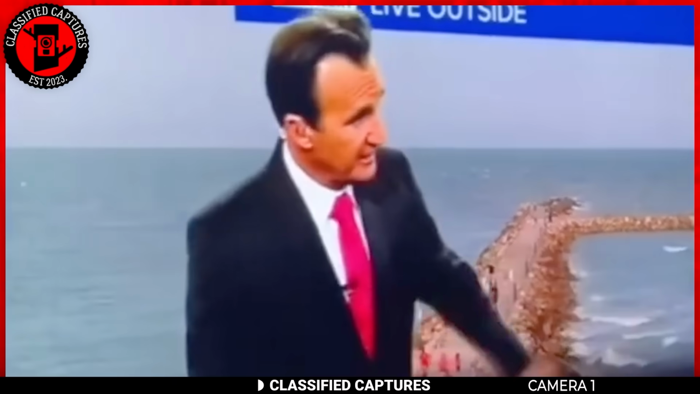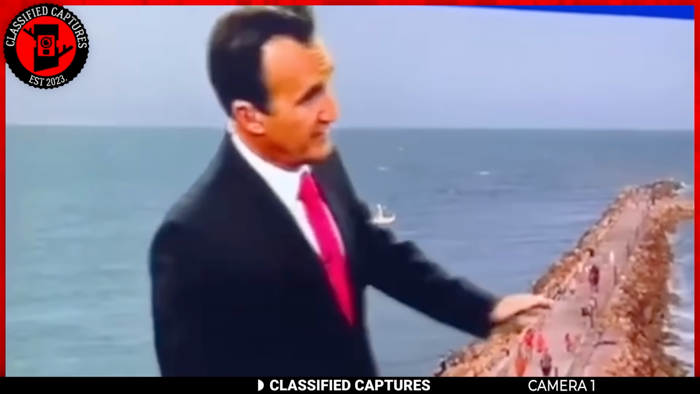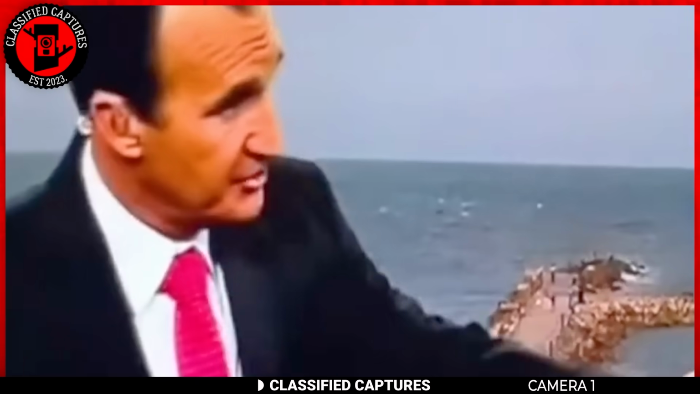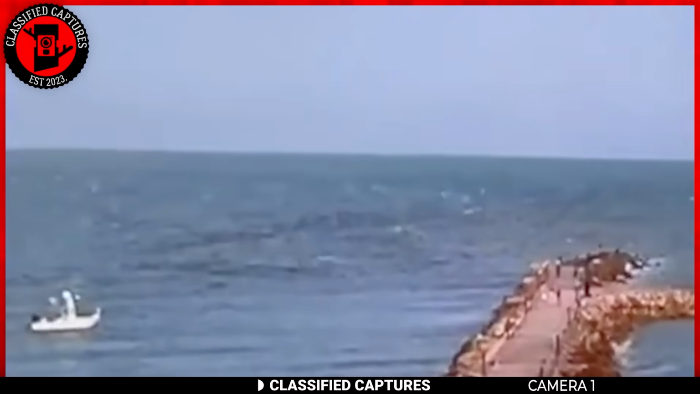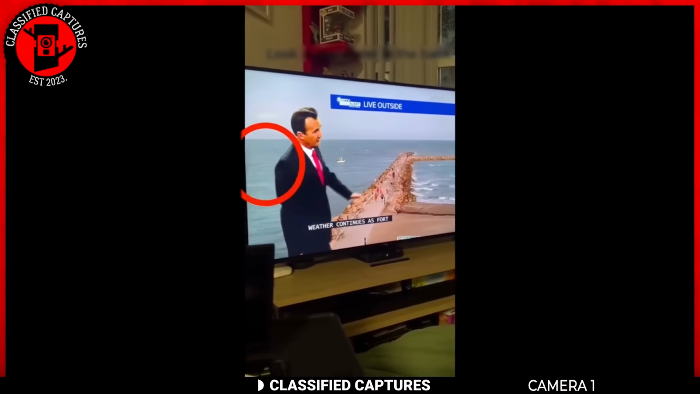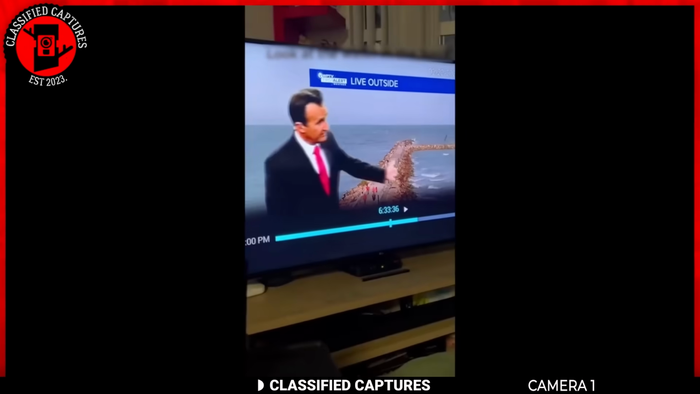The swift and mysterious movement of the object has naturally led to many debates. Some suggest it could be evidence of alien technology or an advanced underwater craft. Is this truly a glimpse into the world of advanced technology, or is it perhaps just a natural activity beneath the waves? I guess that's something we'll not be able to say for sure.